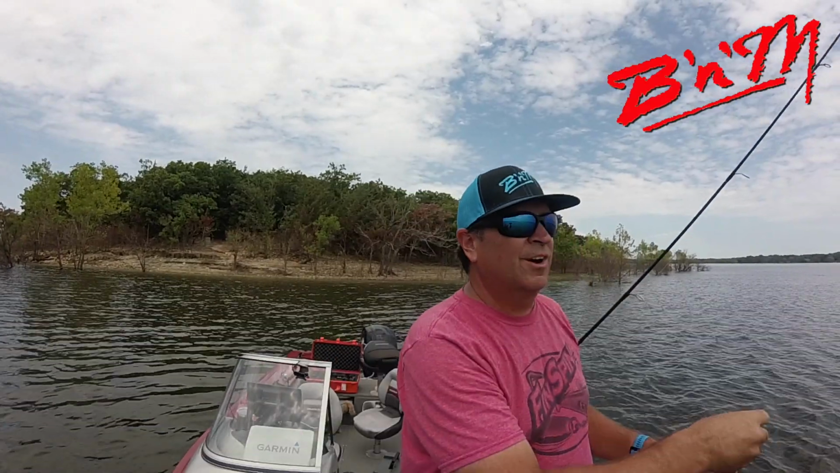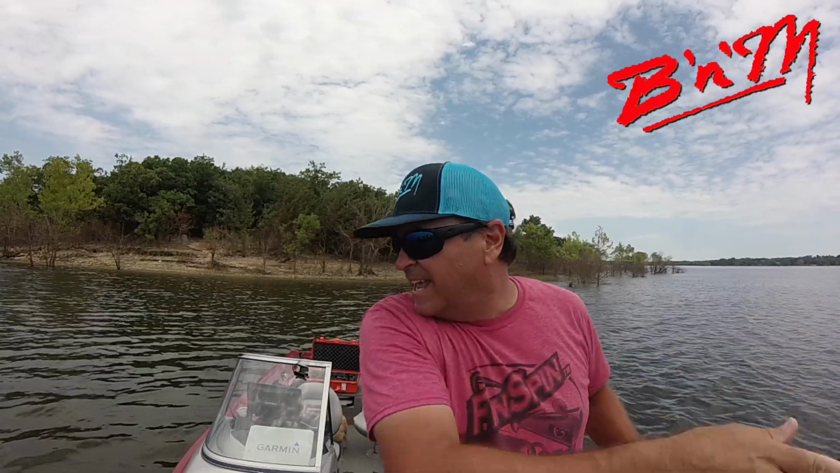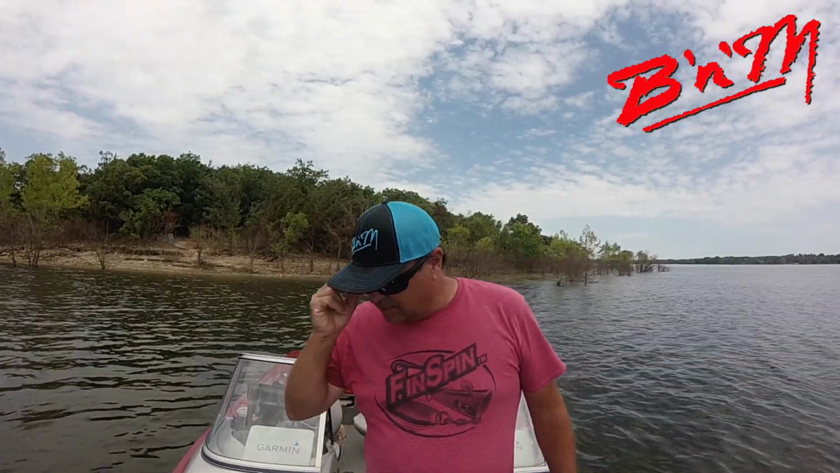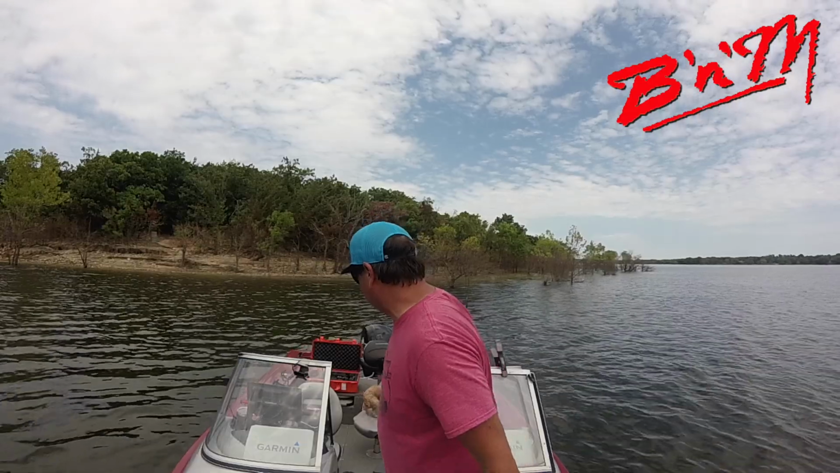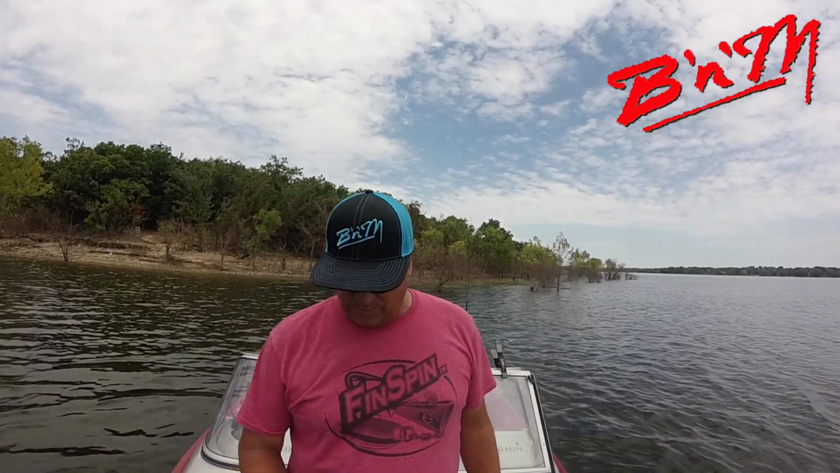Woohoo! We are fishing close quarters because we tag teamed Pamona, so we didn't really know where to go. So we've been just bebopping all over this lake, and we found a depth that we knew the crappie should be at. And once we found that depth, we just trolled around until we found some structure.